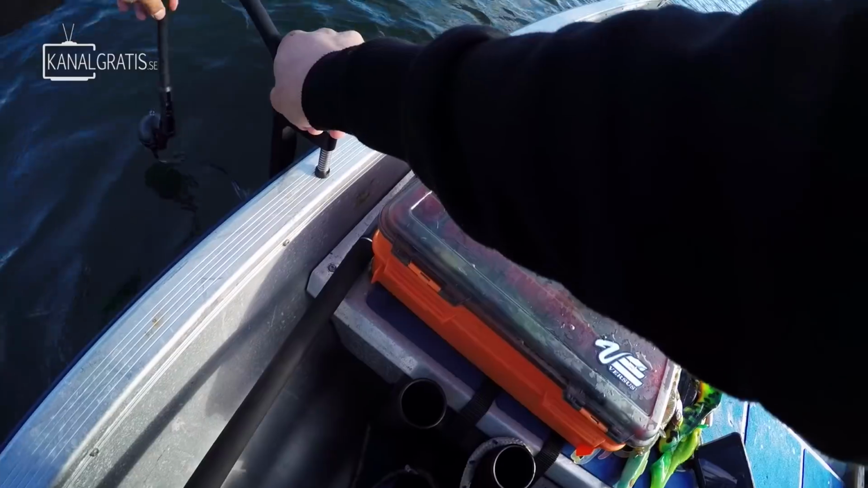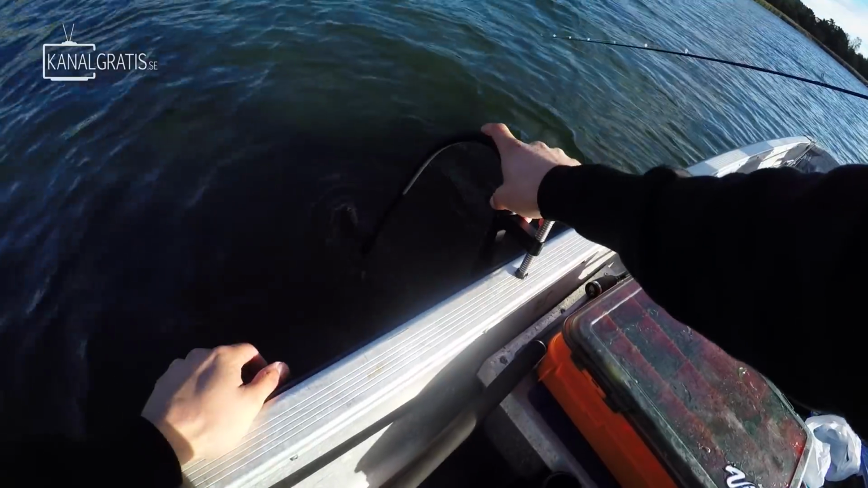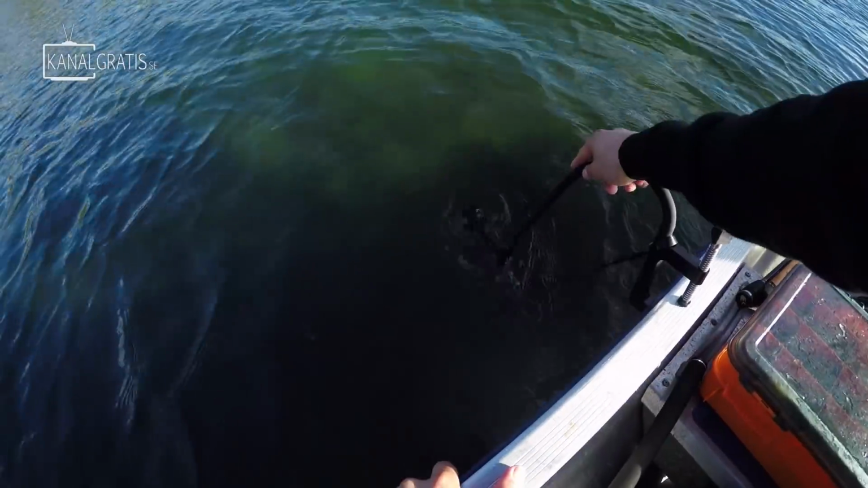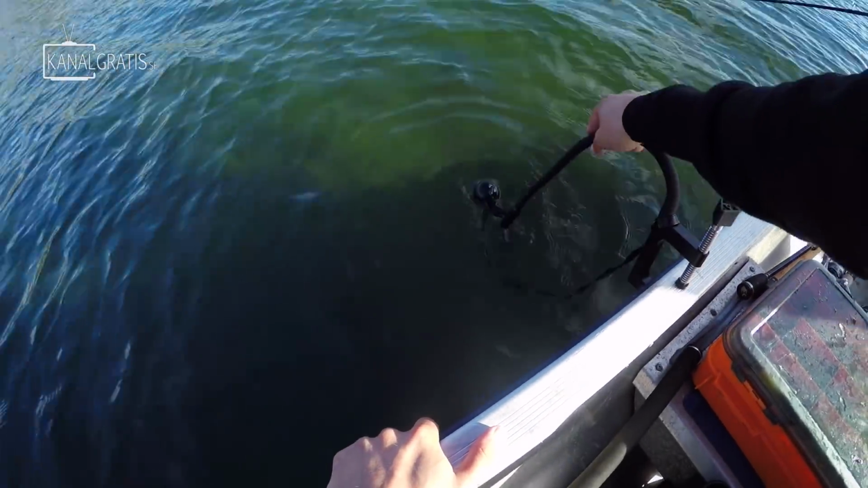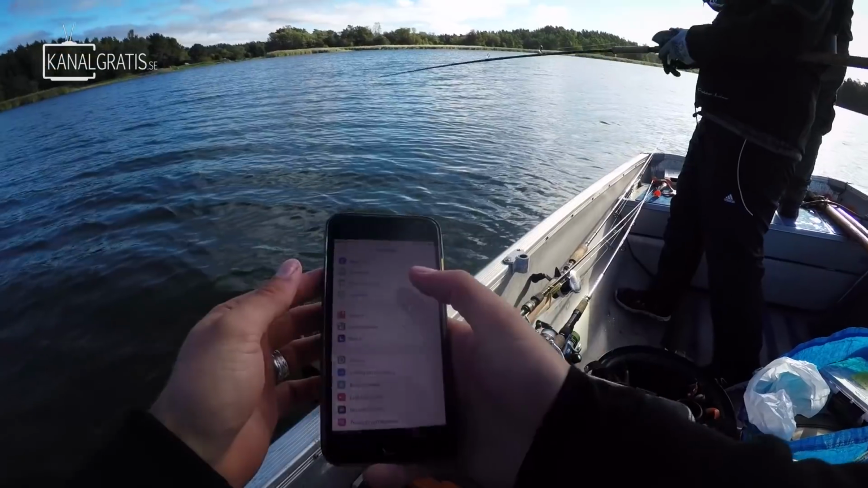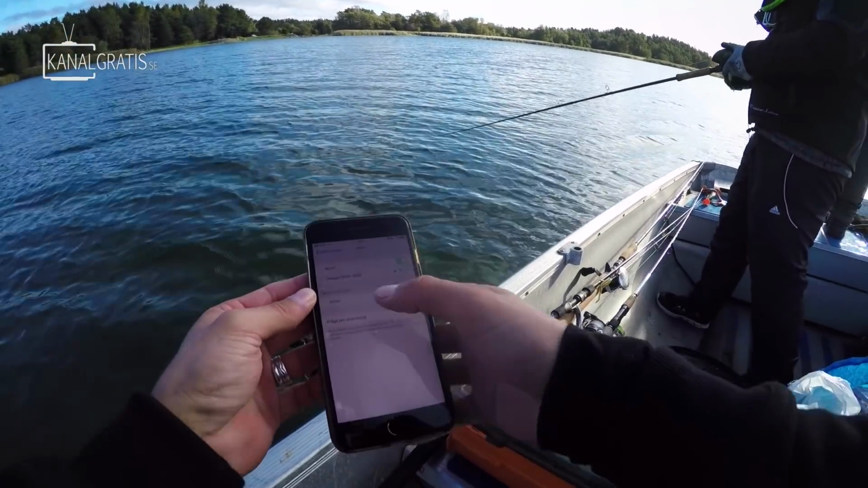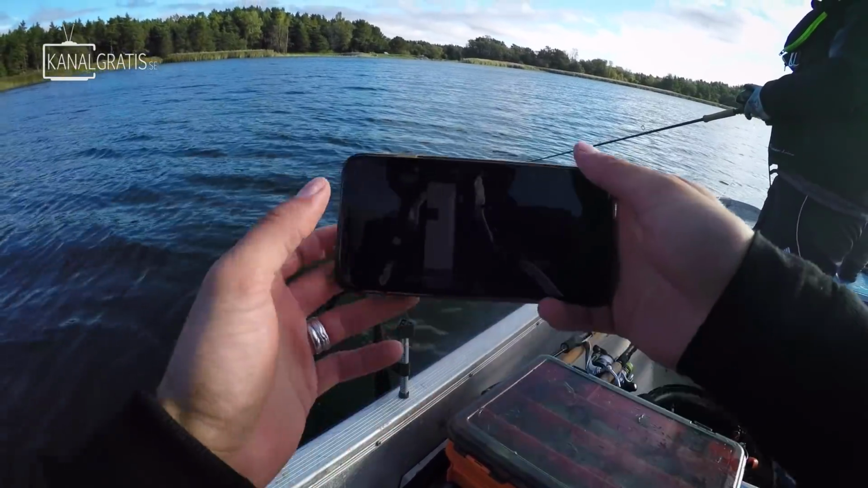Nice and tight. And we put down this arm downwards like this. And now as you can see, the Deeper is floating on the surface. Even if it's rocking like this, it's gonna stay on top. So now what you want to do is connect the Deeper to your phone. It has a Wi-Fi connection, and when it's connected you just open up the Deeper app, and we can see